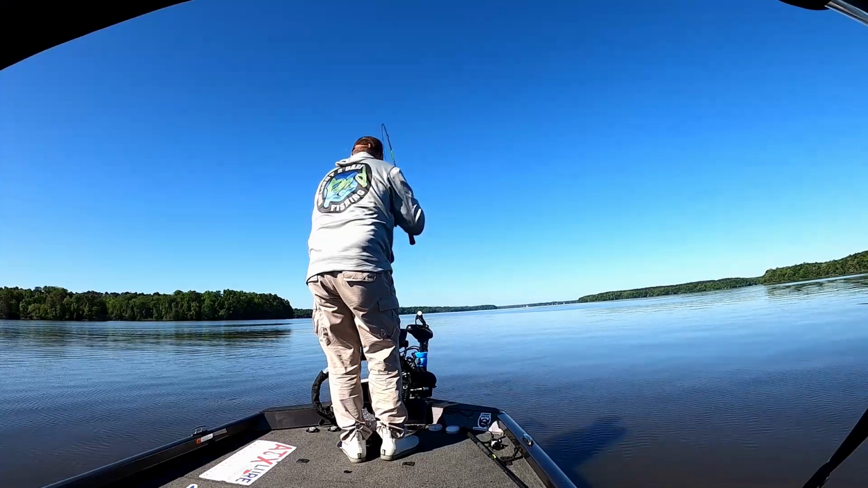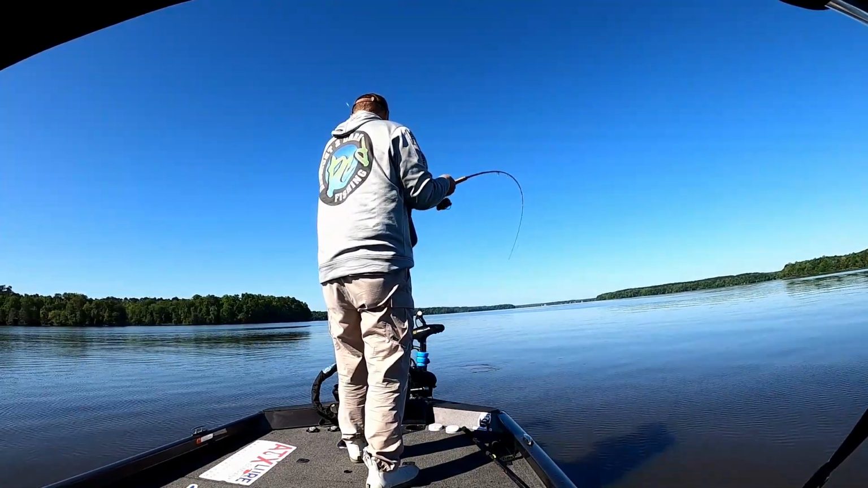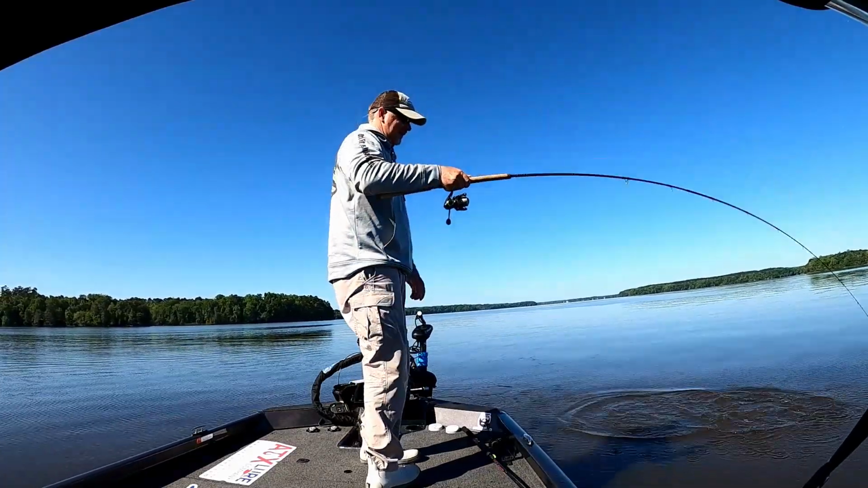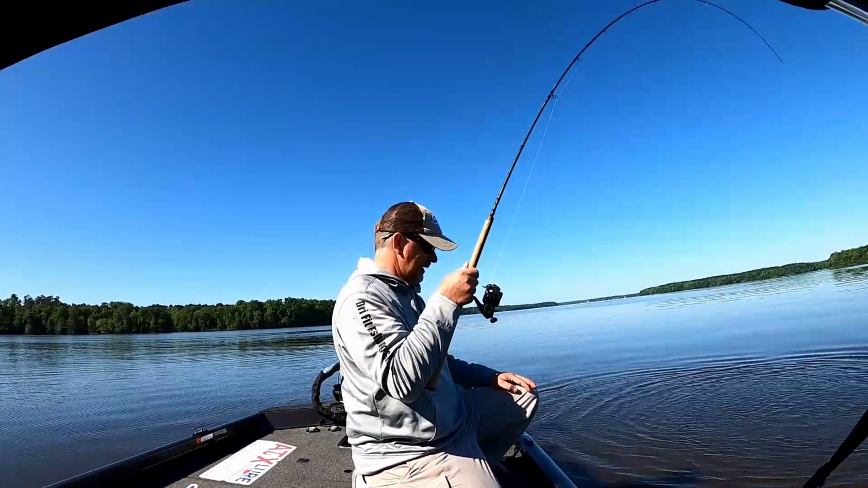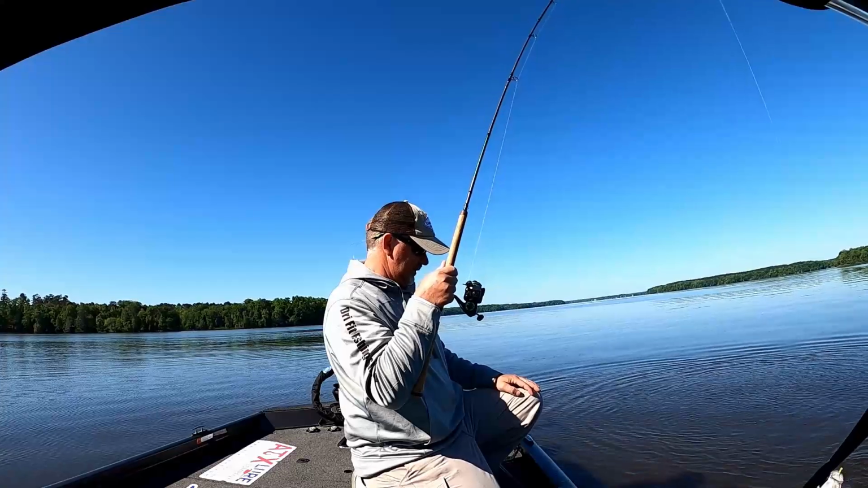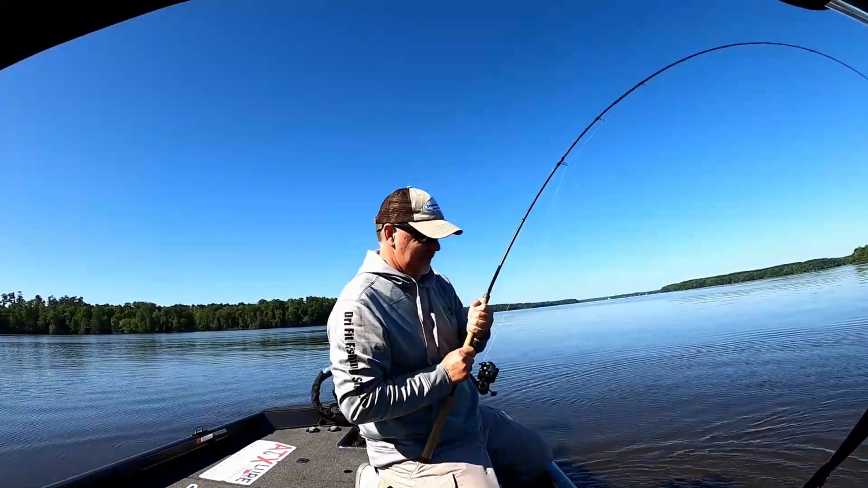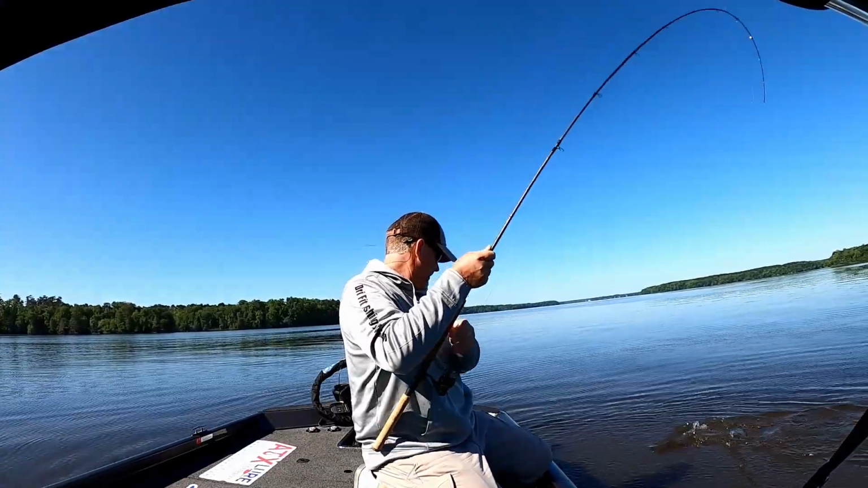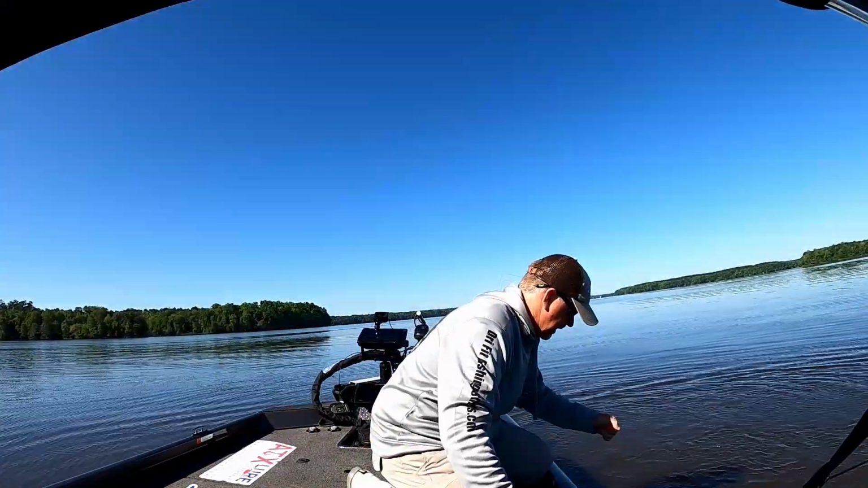There he is. That feels like a good fish there, guys. That's a bass. No wonder he felt big. He's the wrong species. What are you doing out here? You should be up there on the bank. Come here and give me my jig back.